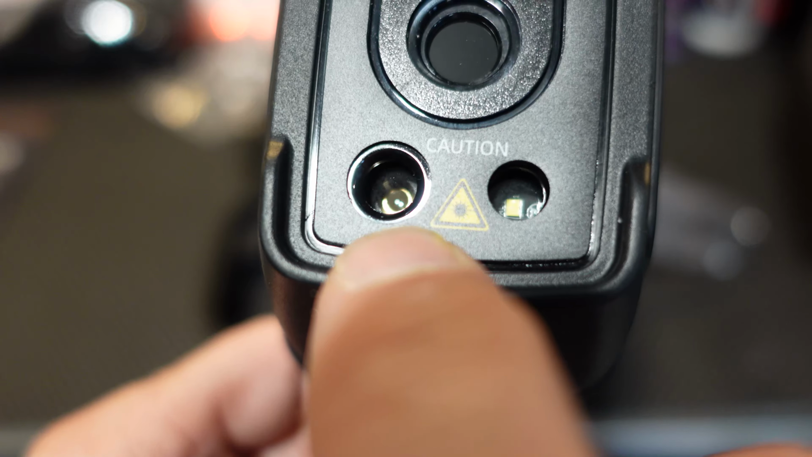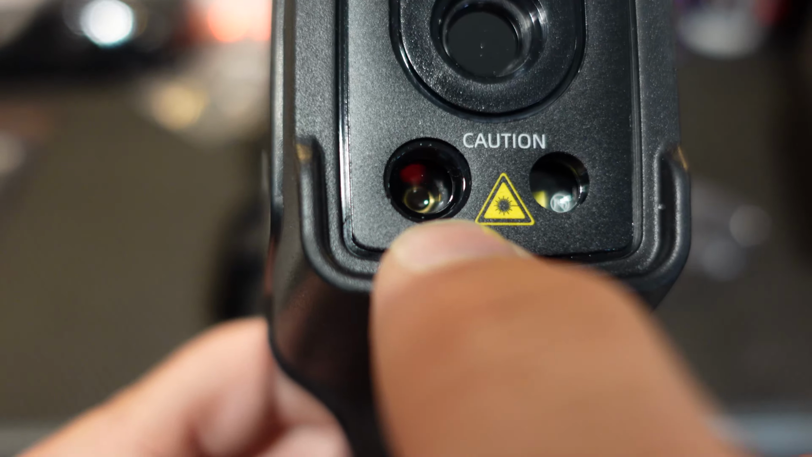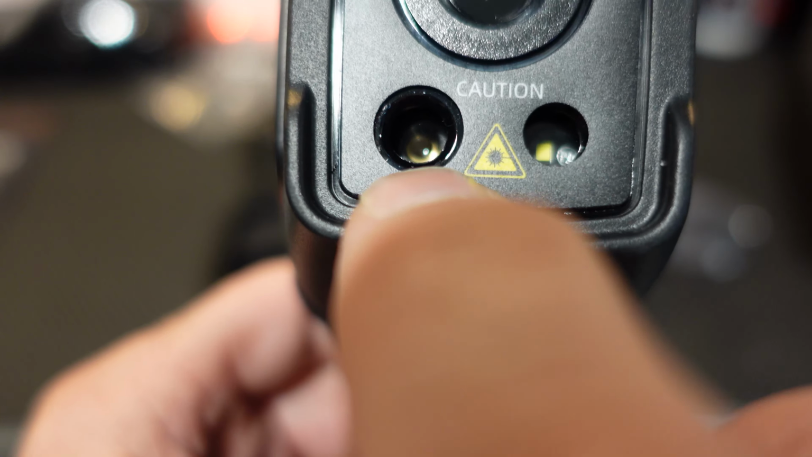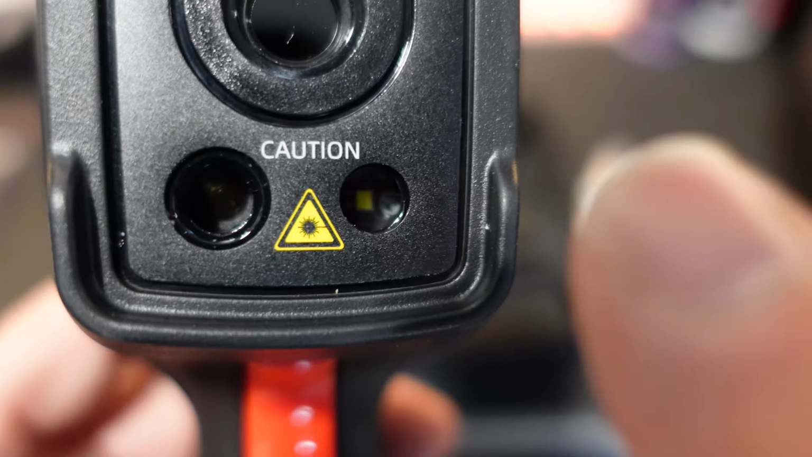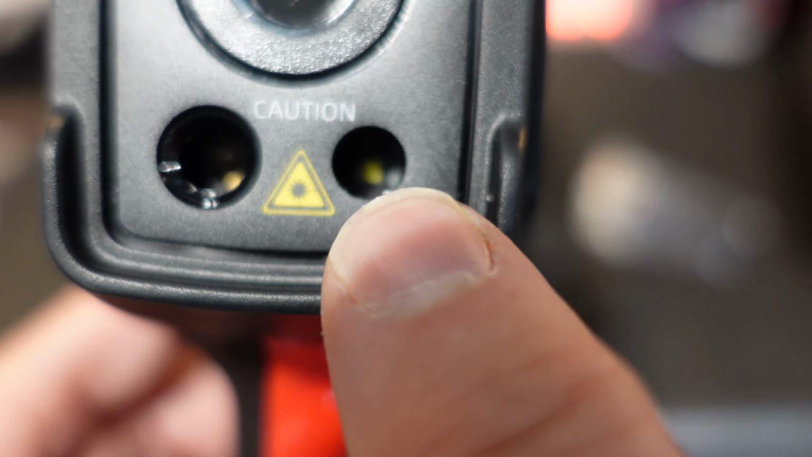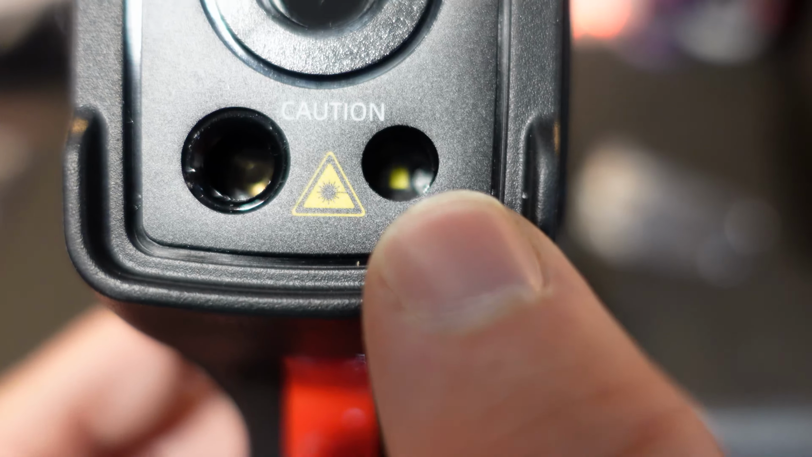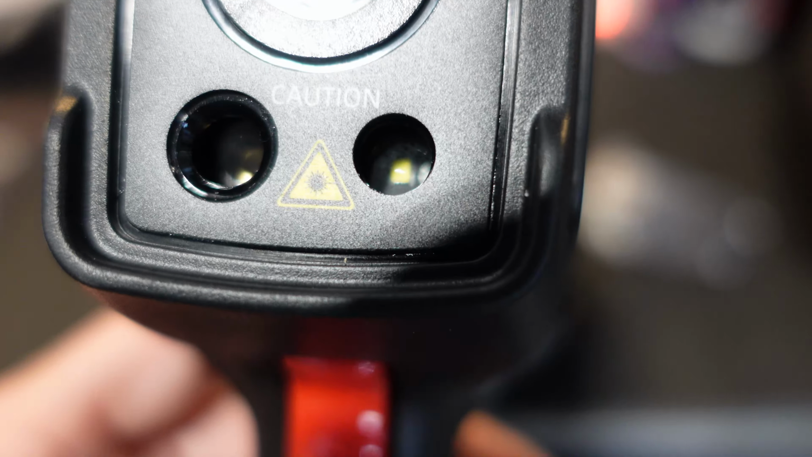And right down here in the bottom corner is our laser. This is actually to help us with targeting whatever we want to read the temperature of. I think that is a really cool feature. And lastly, in this corner here, we have the spot lamp. This is able to be turned on or off, really meant to just help illuminate things in darker working conditions.